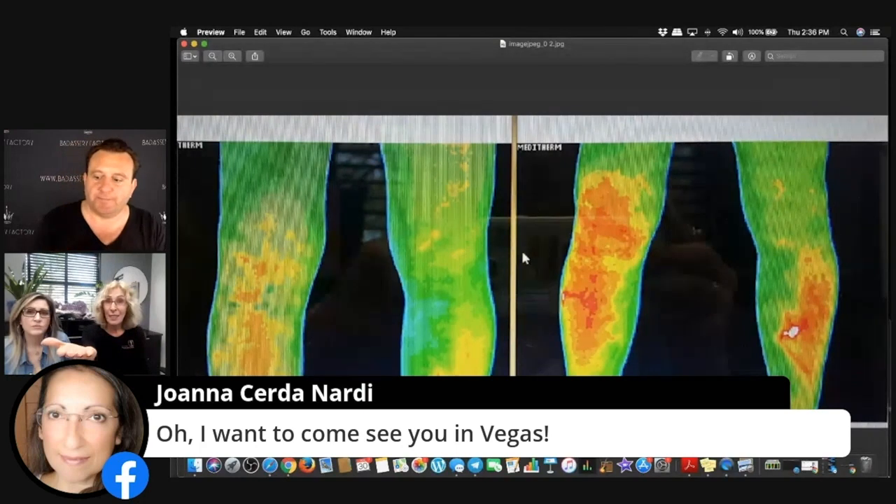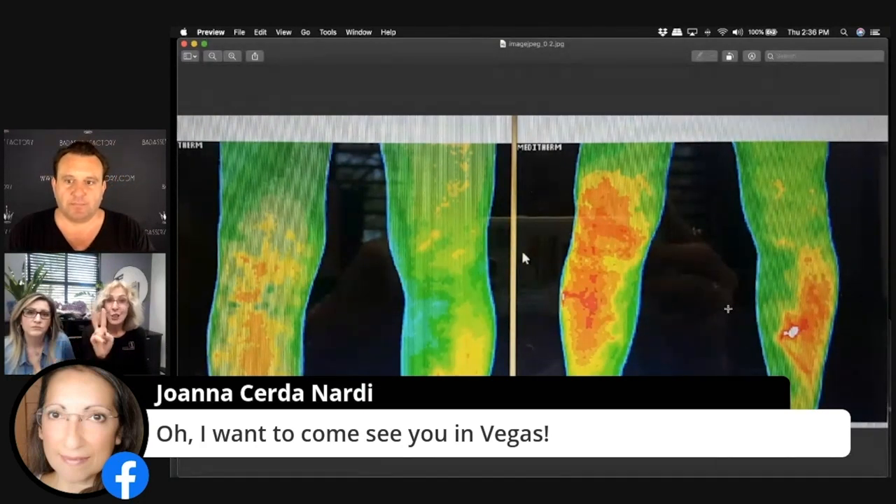Now that picture that you're showing is 2 days. That's 2 days of relief cream. Of relief cream. Oh wow! So no oil. That's crazy. No oil. No, he didn't want to take the oil. He didn't want to take the relief cream.